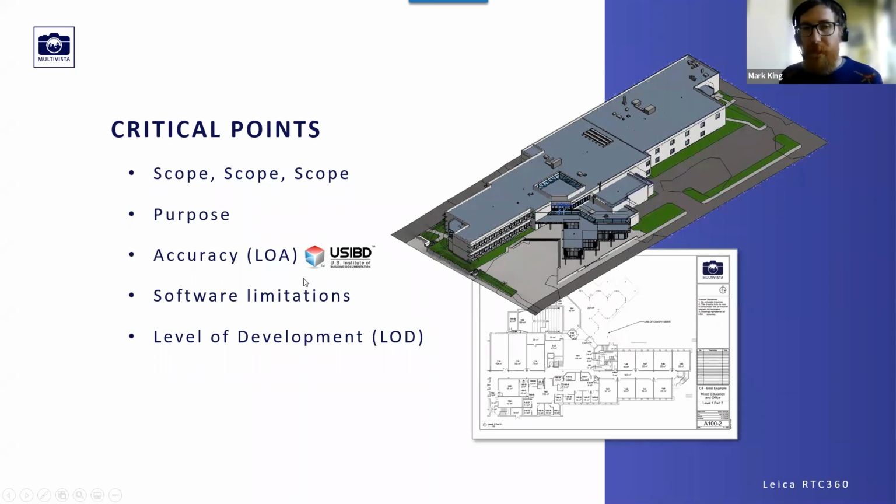A tip for you guys, if you don't know already, the US Institute of Building Documentation, the USIBD, they have some very useful standards called level of accuracy that basically covers scanning and the conversion of scanning to drawings and models. I highly recommend going on their website. It's a free download. I think you have to sign up, but you can get a couple of their guidelines. And it talks about the different levels of accuracy that can be stated when it comes to scanning, and also scanning conversion into point clouds, drawings and models.